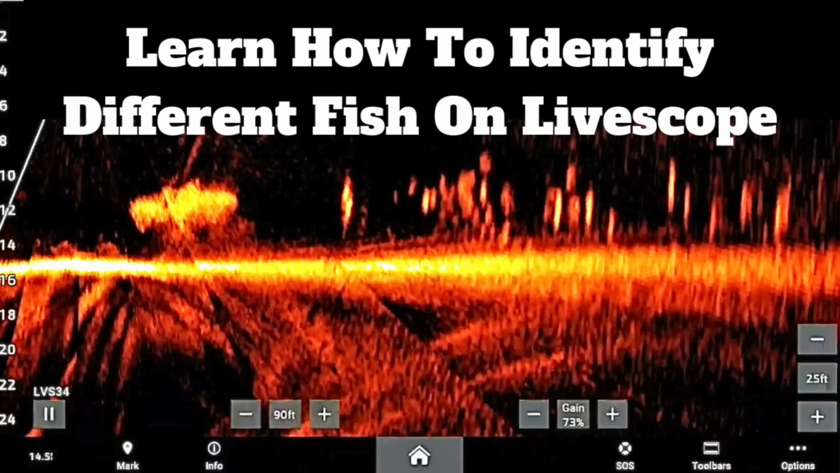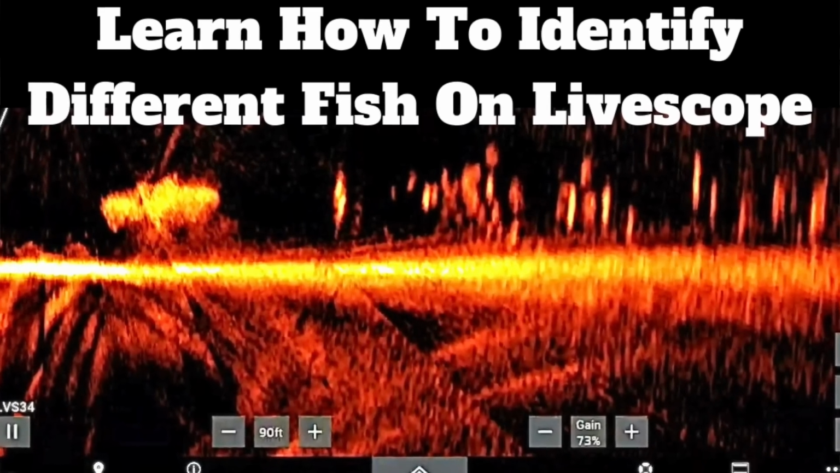If y'all don't know what I'm talking about, I did one the other day about identifying fish. This will have a little bit of that in there as well. It's kind of the same day. I just recorded more of it and kind of showed what you can do with Livescope and how it lets you stay on schooling fish, identify bass, and things like that.